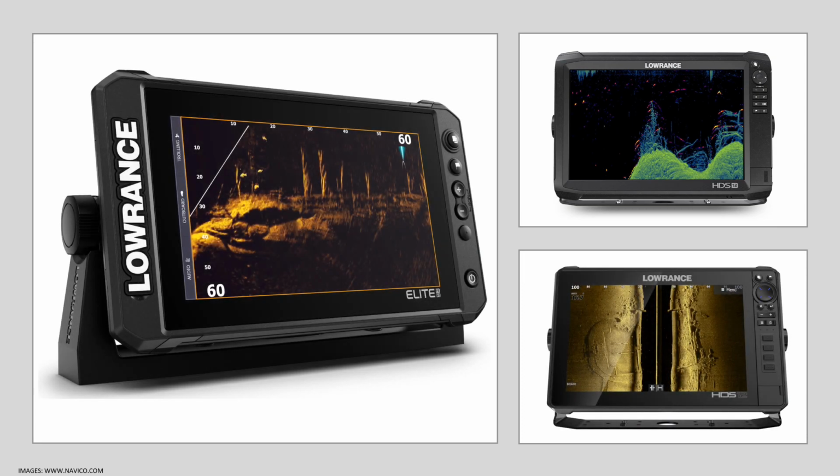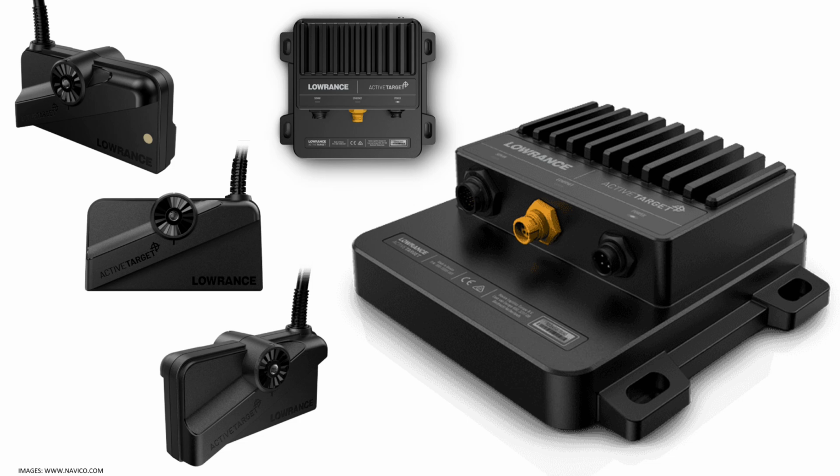ActiveTarget will work with the HDS Carbon units, the HDS Live units, and the recently announced Elite FS series units. For the ActiveTarget to work on any of the systems I've mentioned, you do have to have the sonar module. The nice thing with the design though is where the connectors are placed. This recess here will help take up less space in the boat because traditional modules would have the cables right at the bottom or top of them, causing you to require extra room for the connectors. These ones, the connectors will be on top of the module, and that's going to help you out a lot if you have a tight space to mount this in.